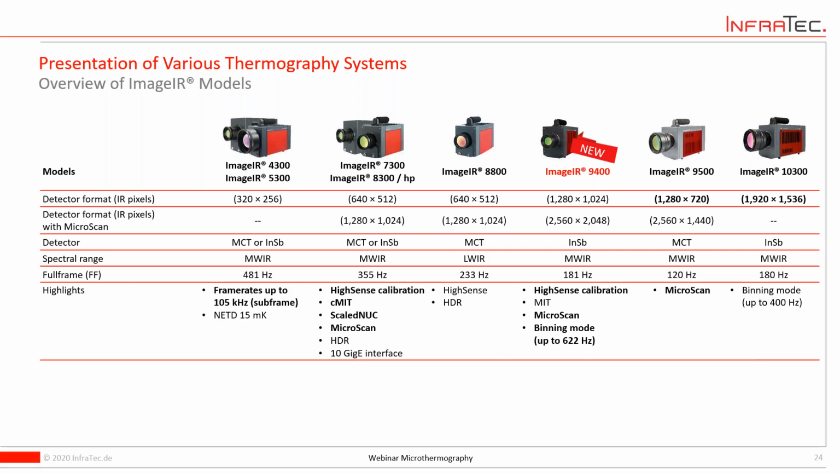We develop these technologies to make life easy, to really enjoy working with an IR camera, not thinking about how to use it, but to think about what the results are telling you about your processes, about your R&D. So I'm pretty sure that we will find the perfect solution for you based on our portfolio, and even for different budgets, there are different cameras that can be upgraded afterwards.